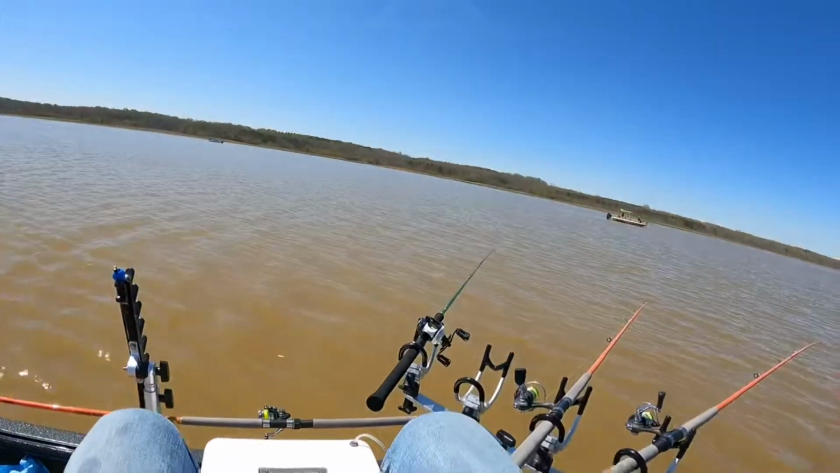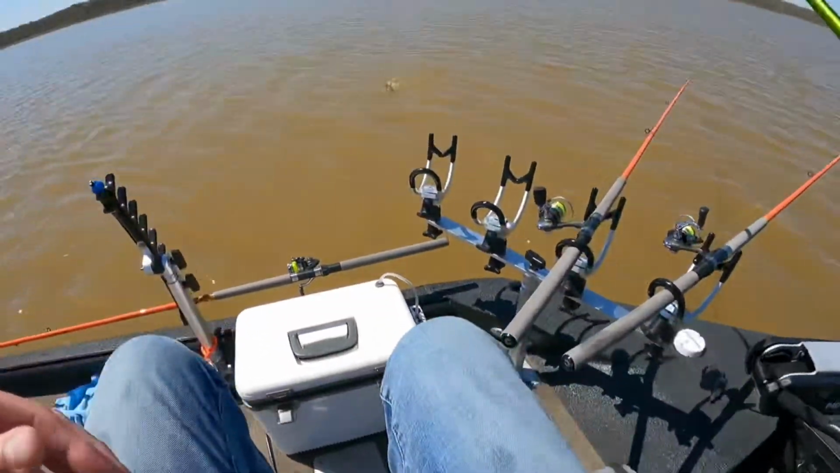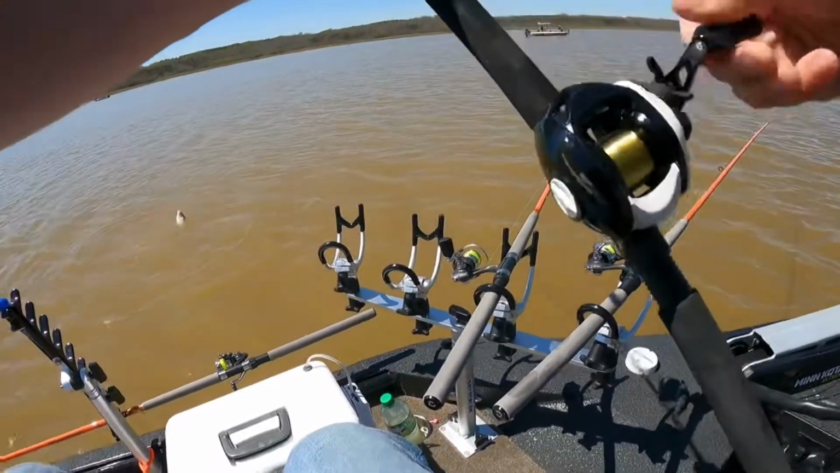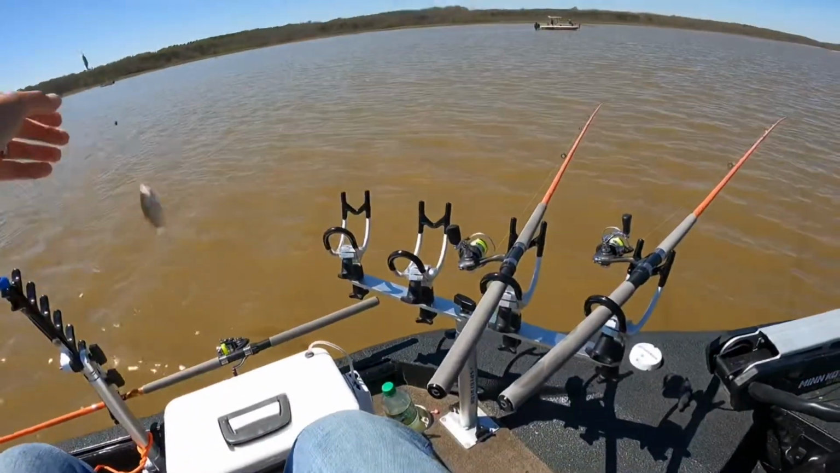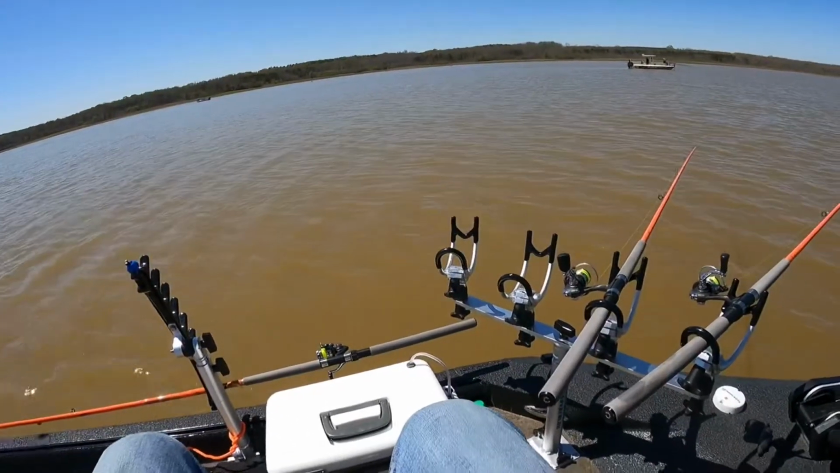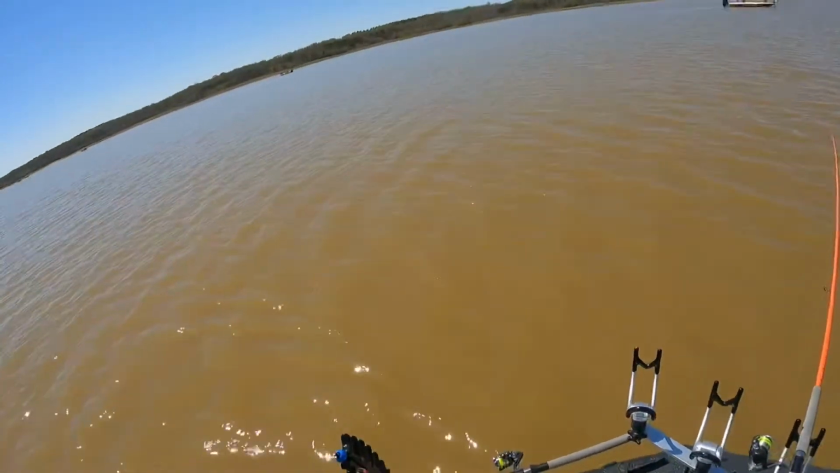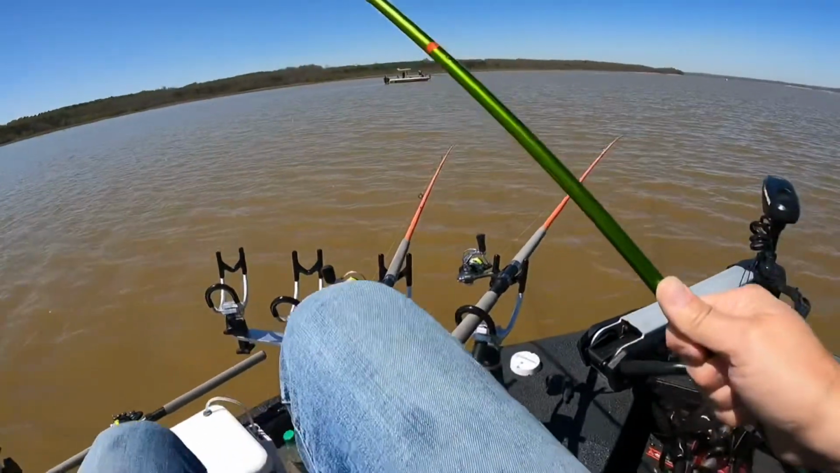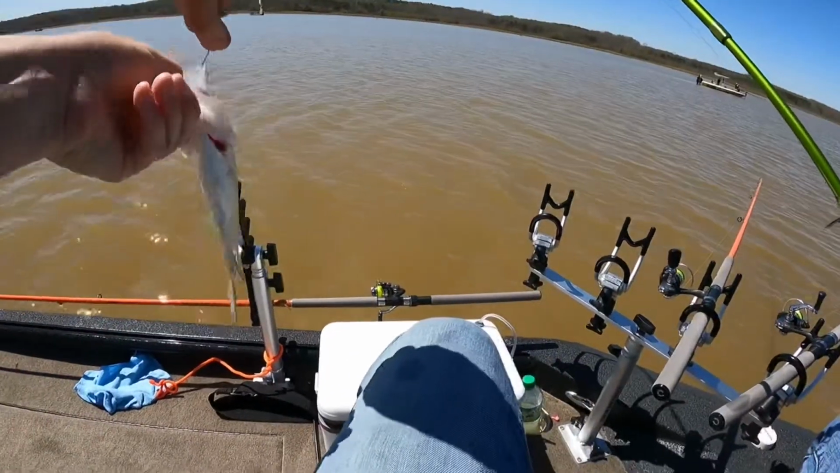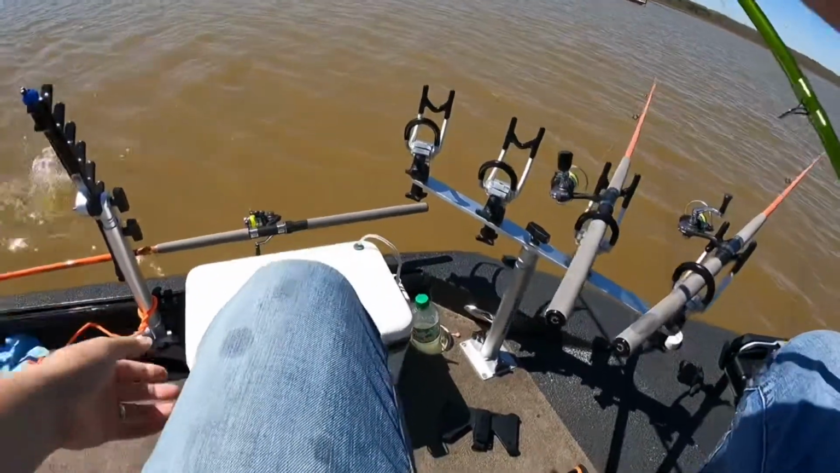Got a bite right here on this one. There it is. Little fish. Little bitty fish. Oh, whoa, missed him. Whee! The wind got me. Come here. There he is. So that there's just a little old bitty one there. Turn him back for next year's catch.